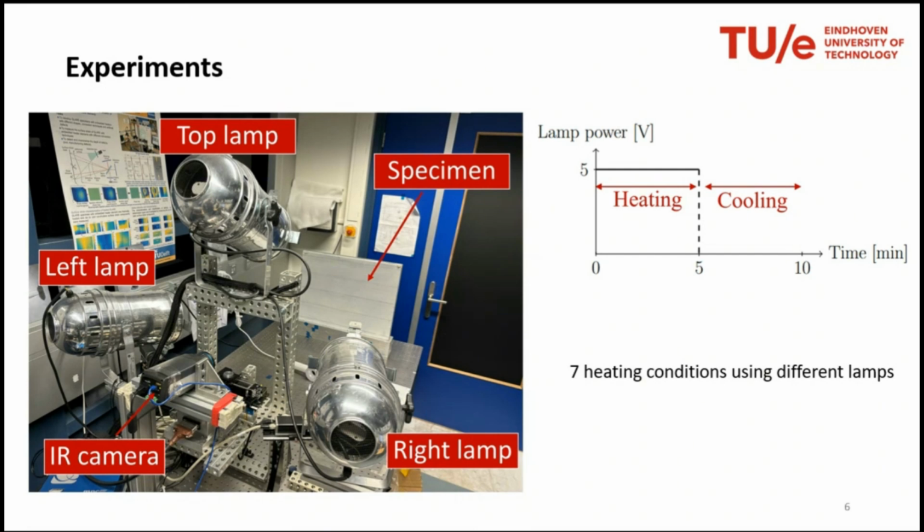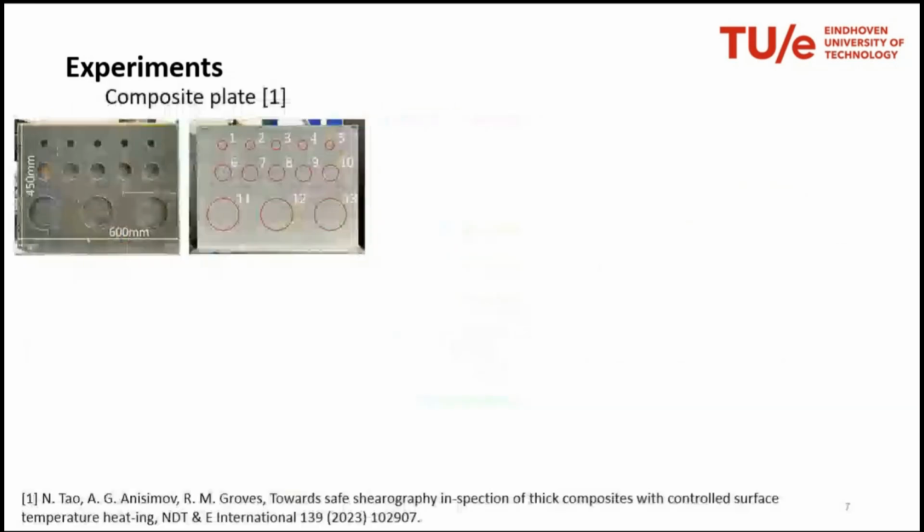Along this time, we were recording video with the infrared camera. We end up with 7 heating conditions because you can imagine we turn on only one lamp at a time, or a combination of 2, or all 3 of them together, resulting in different inputs. This is the composite plate that we use. It's from a previous study. Colleagues from TU Delft, we borrowed it.